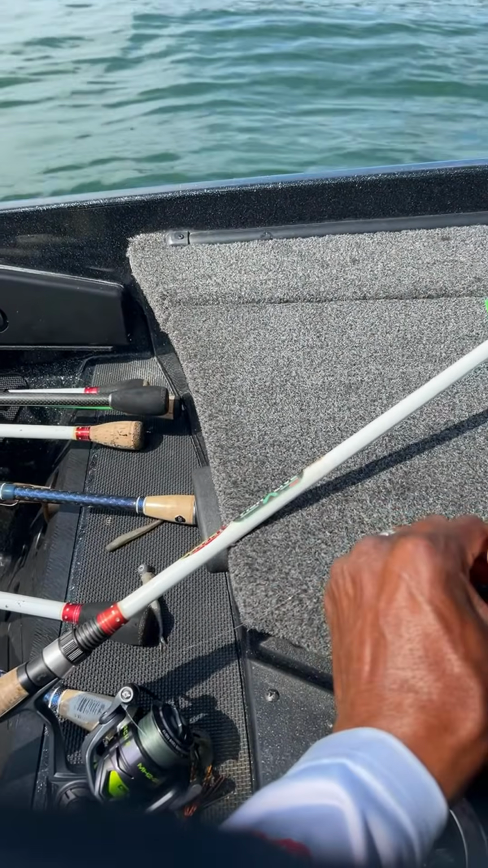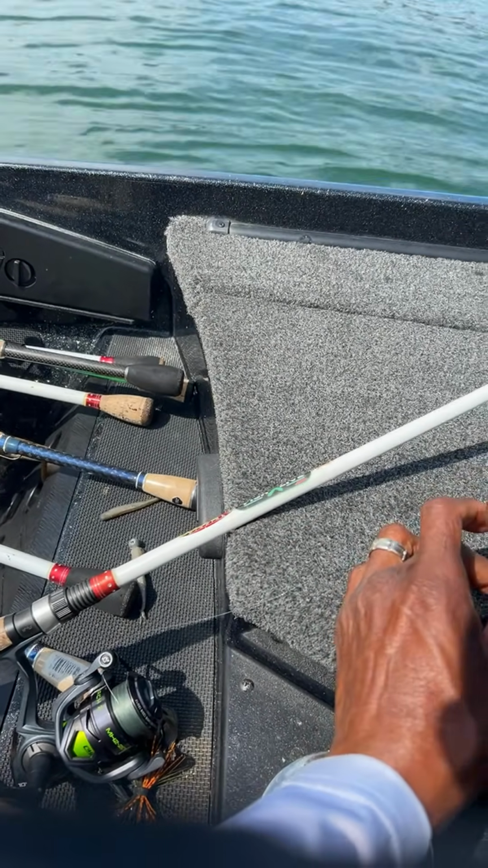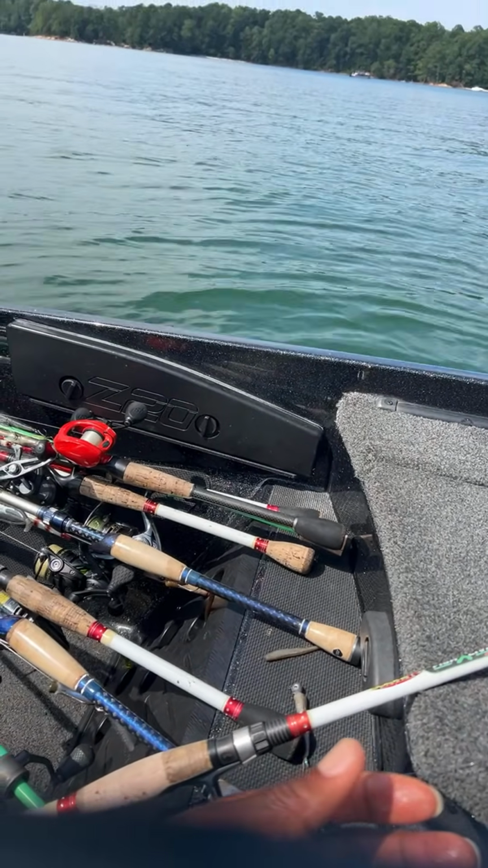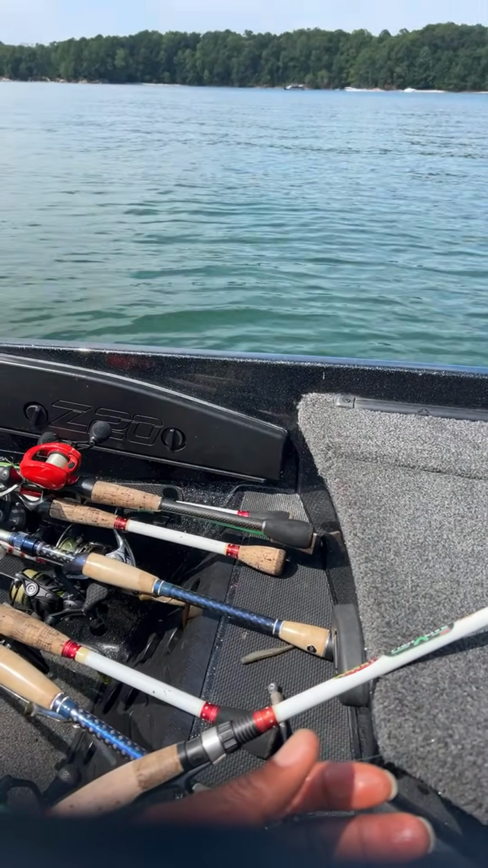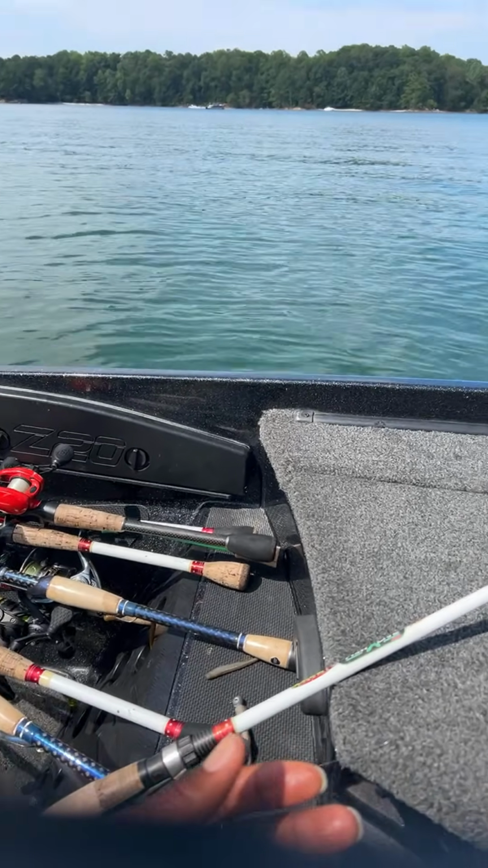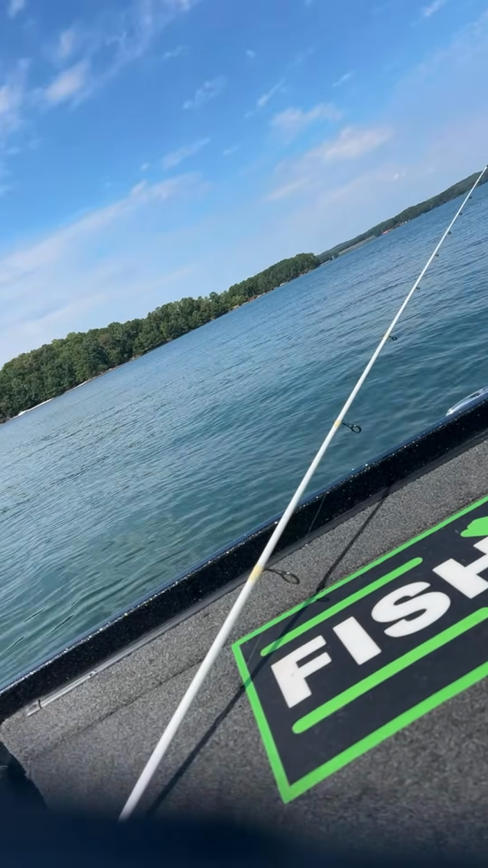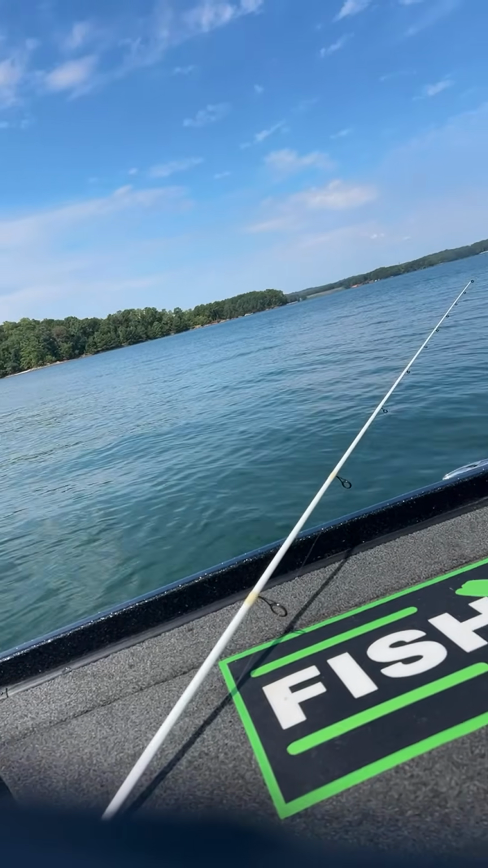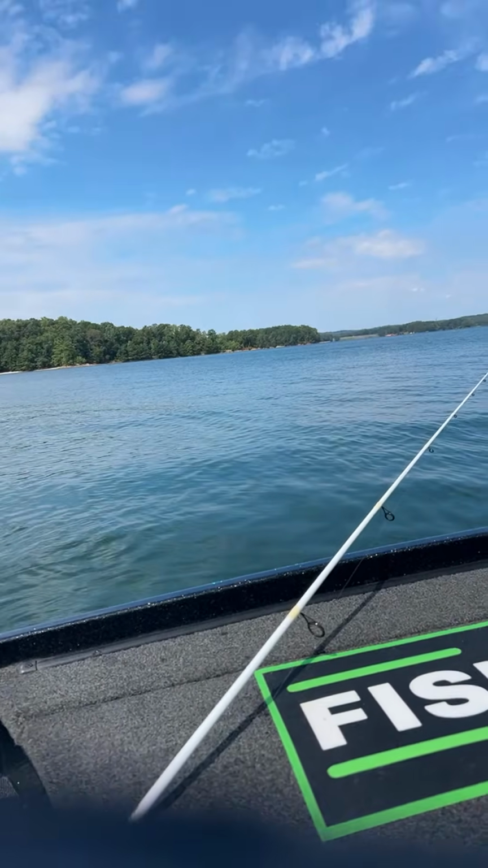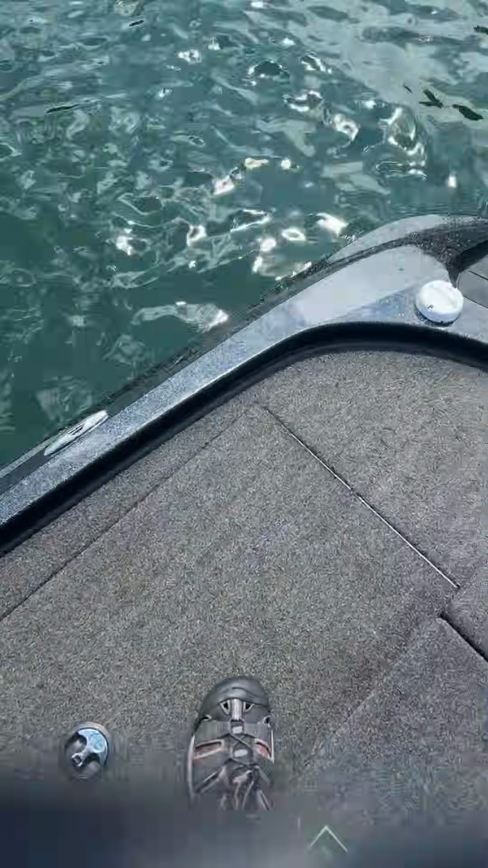I hate it when this stuff leaks out. All right, let's see if I can clean this stuff off my hands.